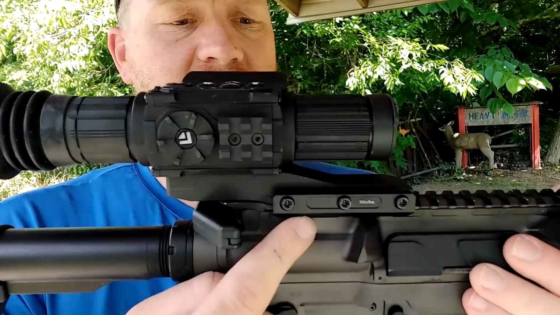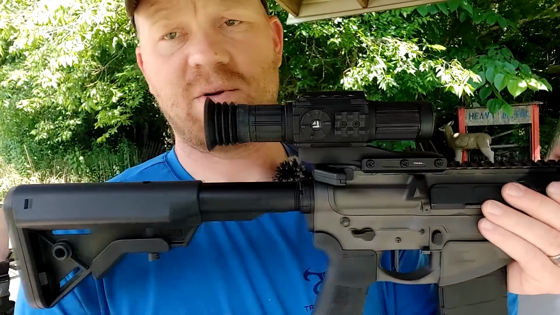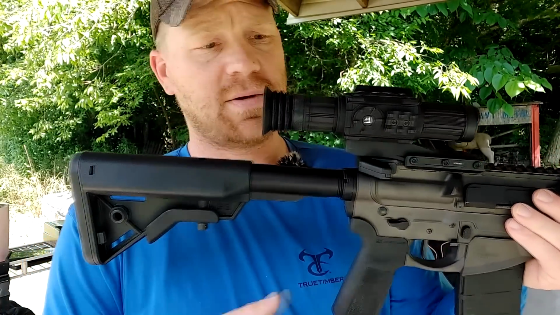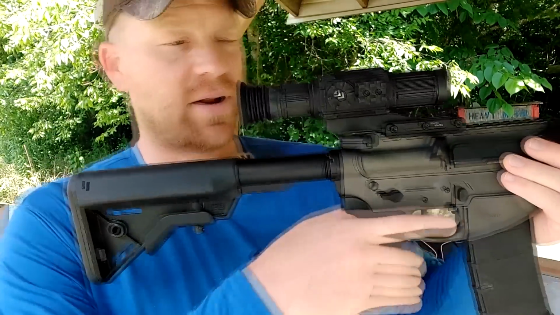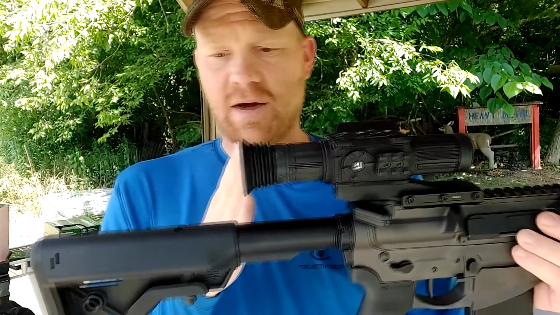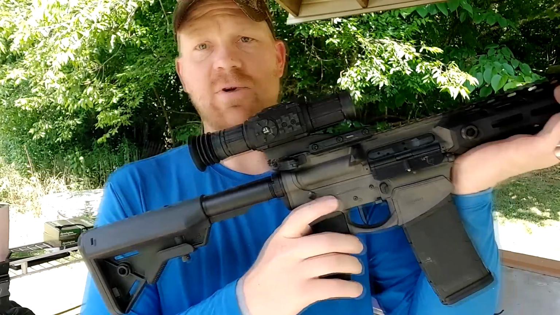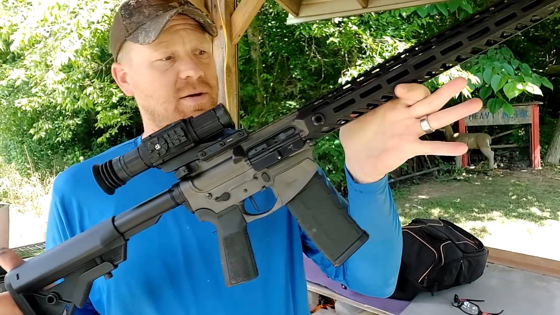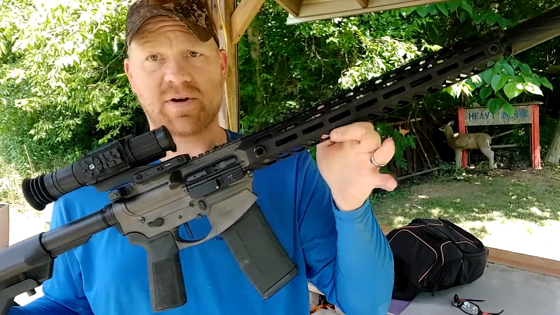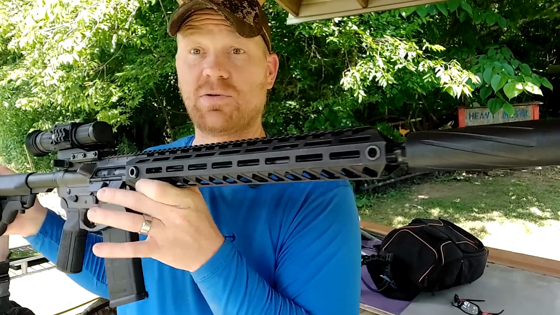Now, this mount right here, I've seen people do it the other way. I've seen people do it this way. Do it however way you want to. This is a 0 MOA, but I got it mounted up like this. Feels good. Got the eye relief right. But yeah, this is my X2 dev group. The most precision groups I've ever got out of an AR. This one's in 5.56. Got my Banish 223 on the end.